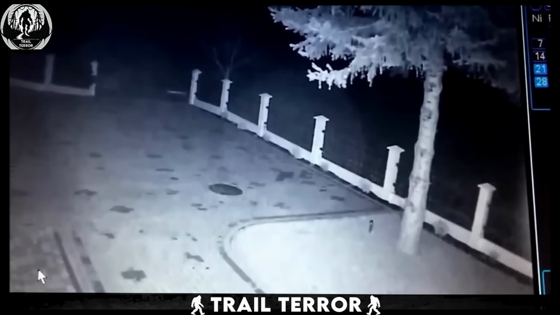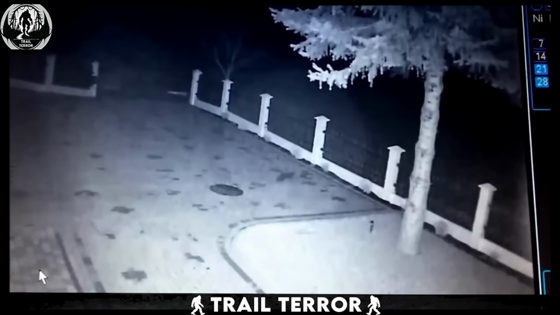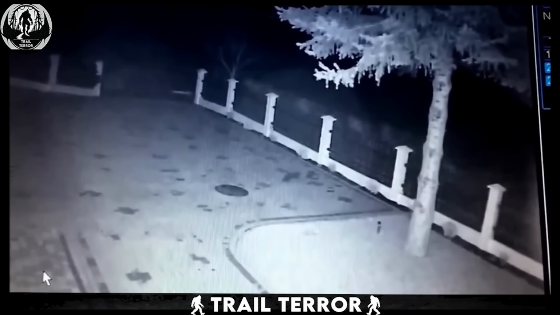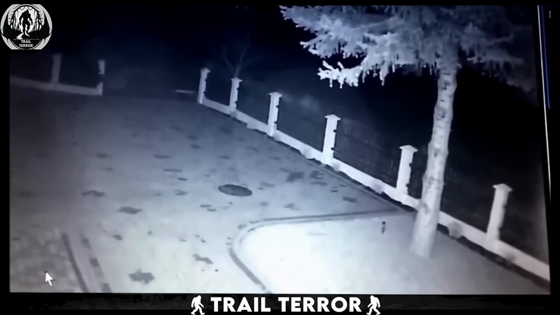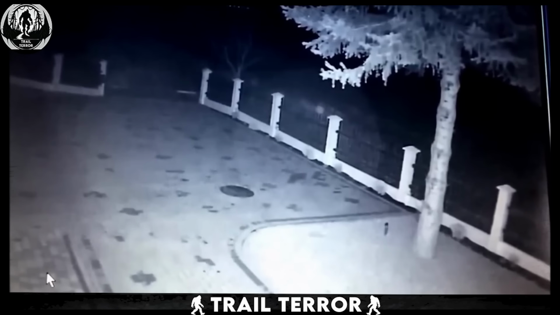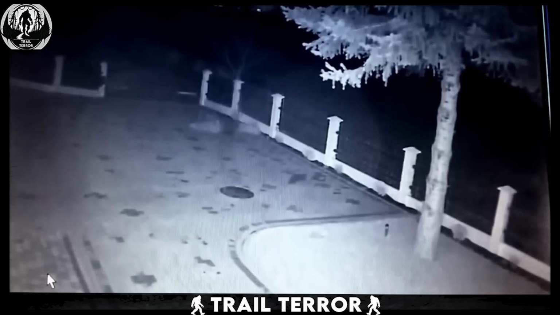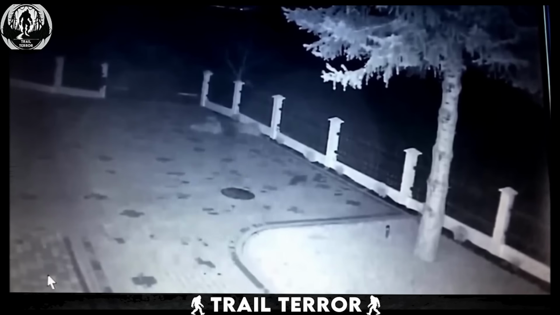I've seen some strange things, but this footage genuinely gives me the creeps. It's nighttime, security footage of what seems like a walled compound, with trees in the background. So far, so ordinary, but watch what emerges from the bottom right of the screen, racing along the wall.